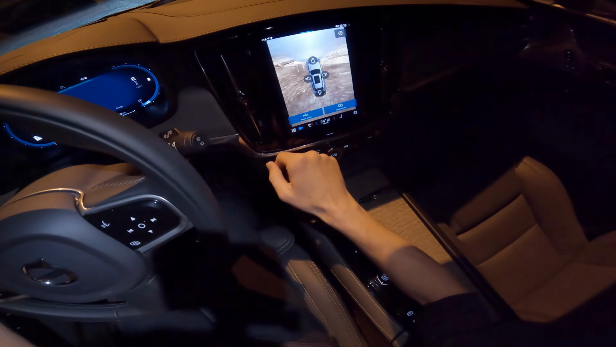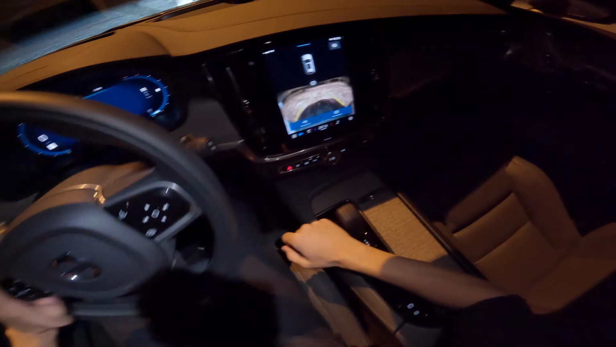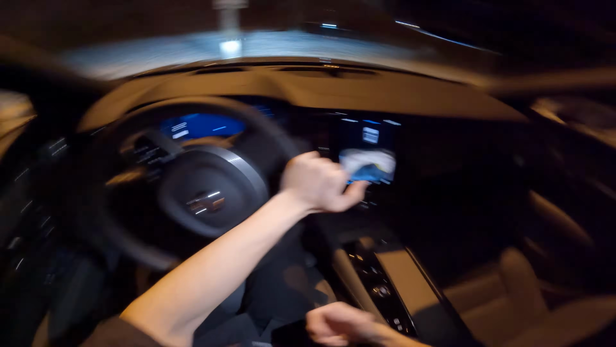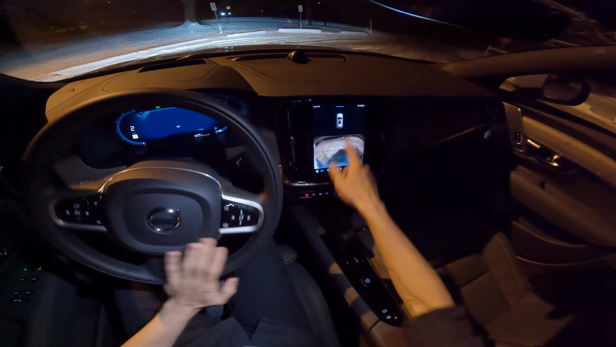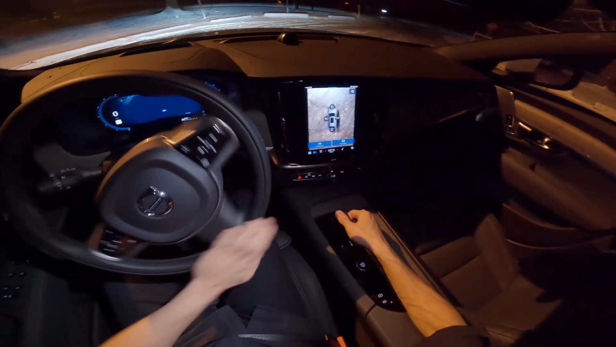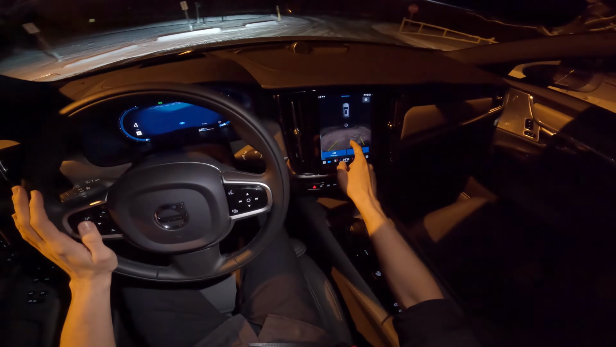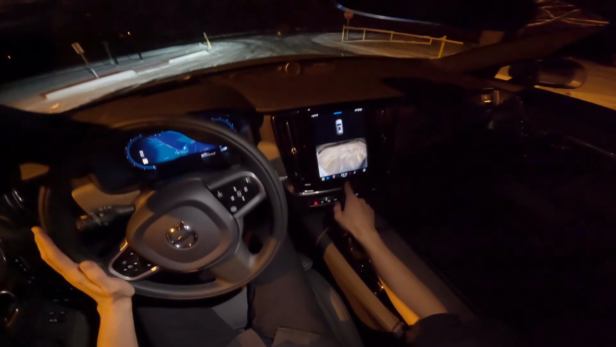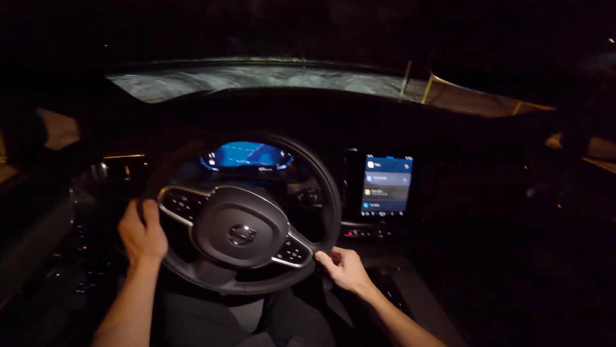We got multiple different cameras, as you can see, with a 360, and then we can select all individual ones. Let's go for the rear camera, obviously. It's not like we need it right now, but just so you see it. It would be nice though if we could have this view on top. So let's go for the reverse camera. We have the reverse camera, then a smaller top view up there. Would be kind of nice, but it's fine either way.